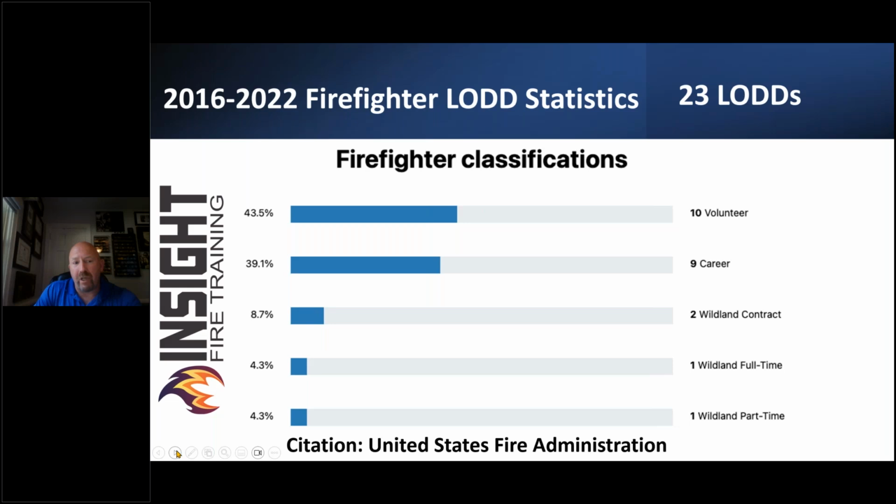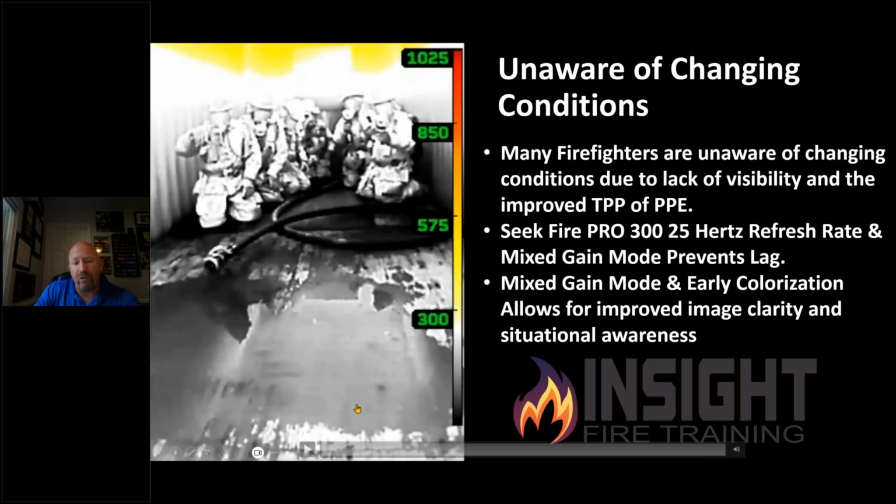You don't drive on the interstate with your headlights off. Don't go in a burning building where you can't see, where you've never been before, and expect to be efficient. And don't expect to magically find your way if you can't. You need a secondary means of orientation, which can prevent you from being surprised, from being unaware of changing conditions.